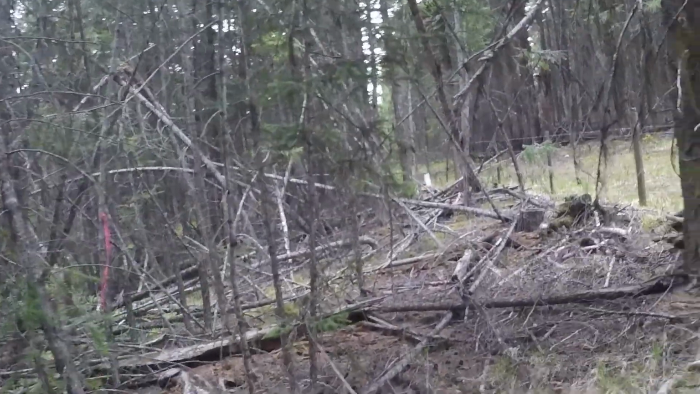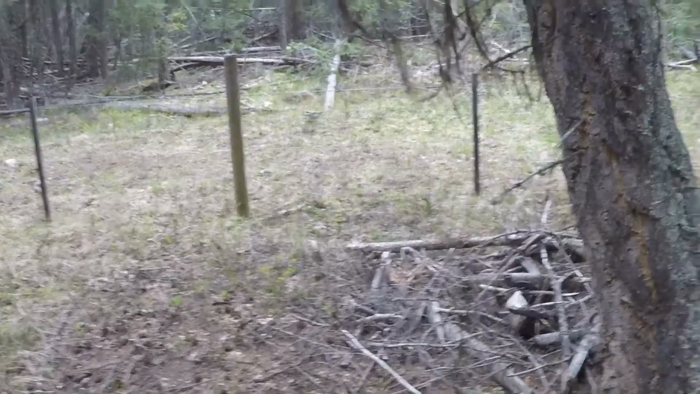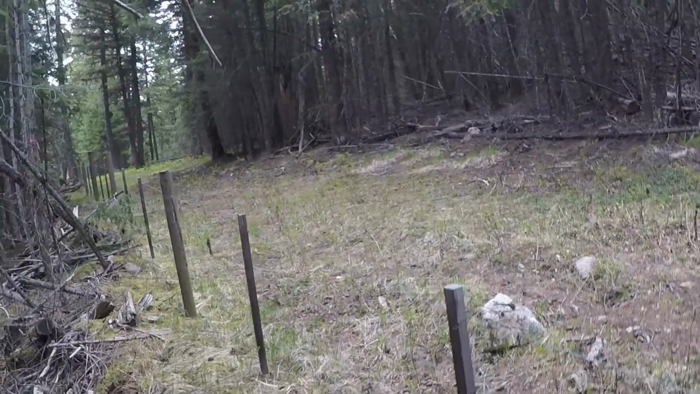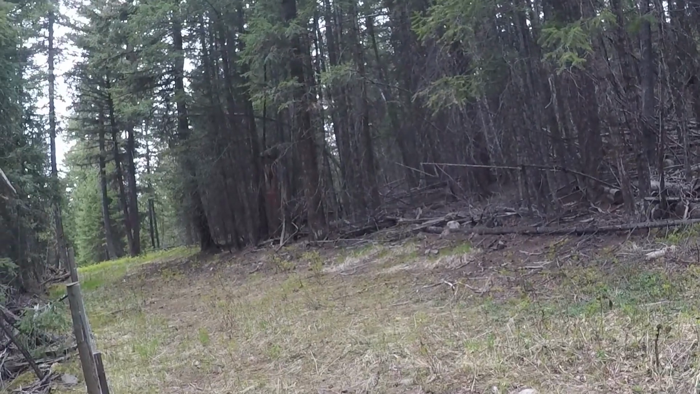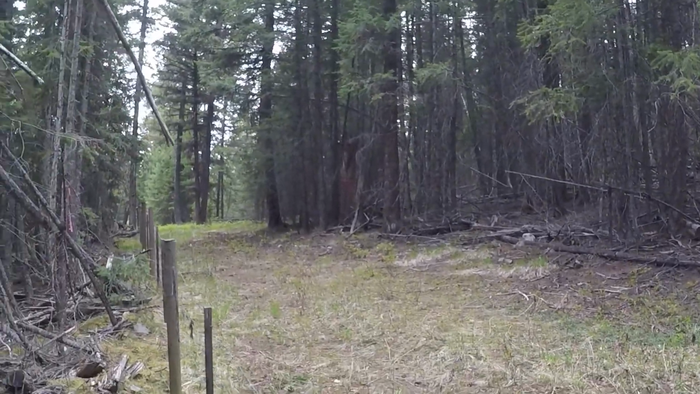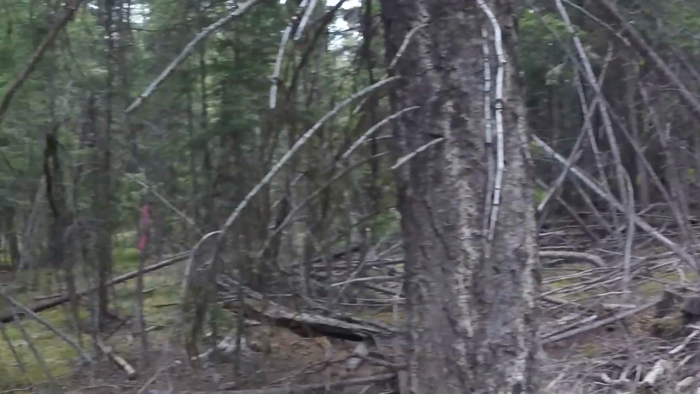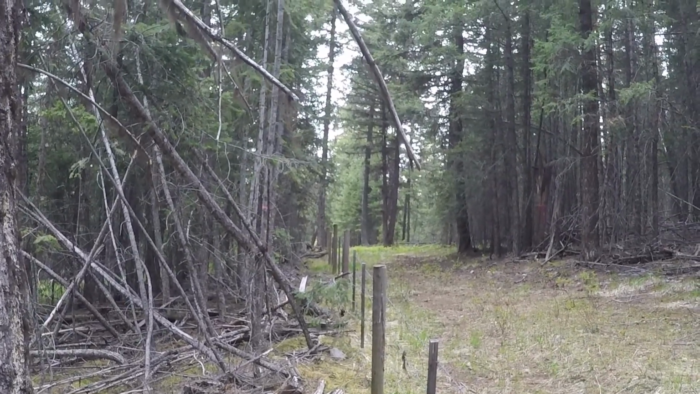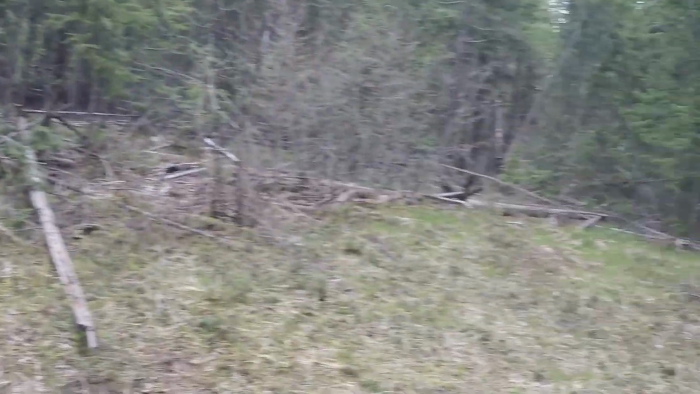So I'm seeing these pink ribbons here. These have been up for a couple summers now. It's supposed to be the center line of the fire break. I do hear a chainsaw back in there. The main entry to the backcountry is just a couple miles down the road. Yeah, not much happening in here right now.